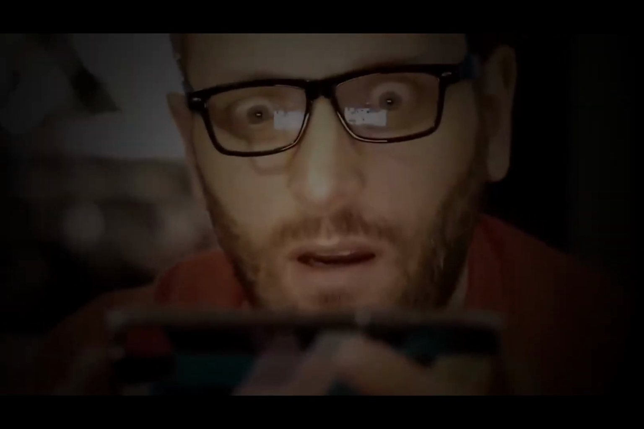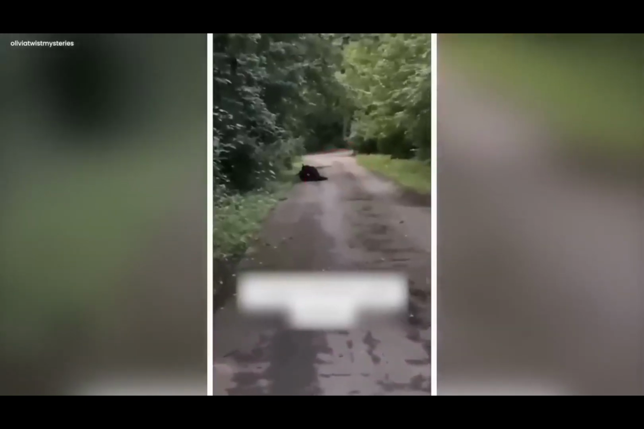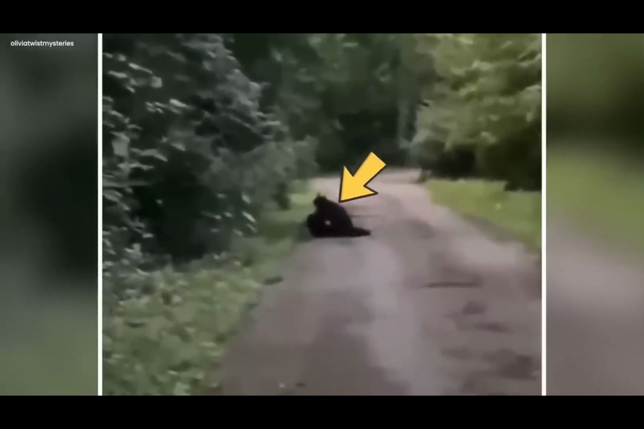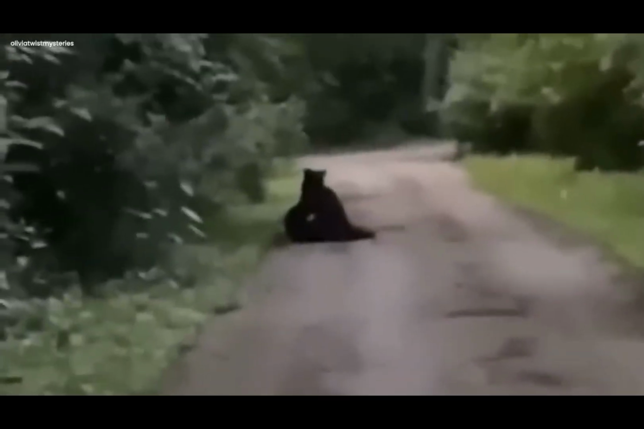Eerie creature's chilling encounter. In daytime, a strange video appeared. It showed something scary. A person who liked to jog in a quiet park saw something bizarre. He didn't know that something evil was nearby. While jogging, he saw a weird dark shape in the distance. It was black and didn't make sense.